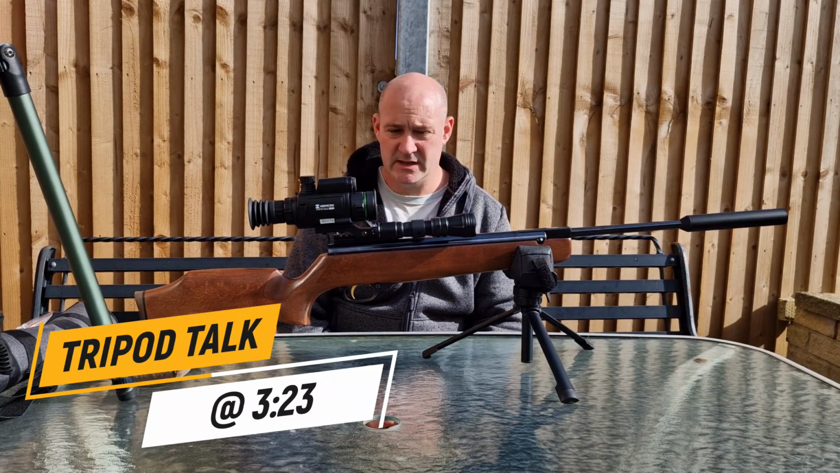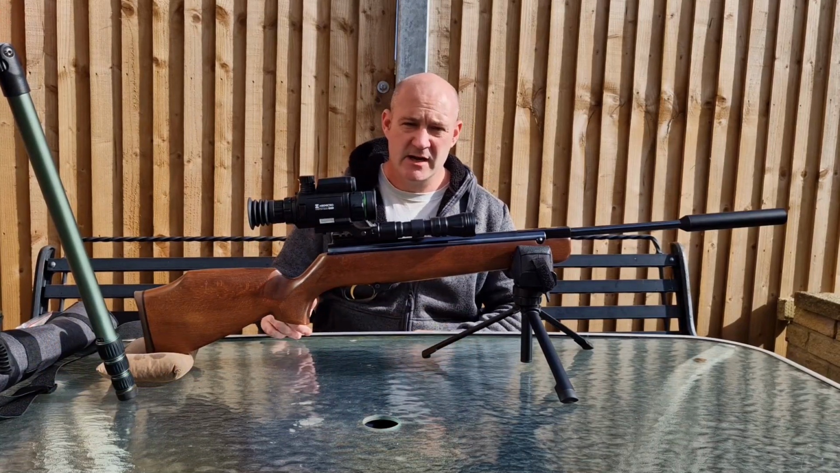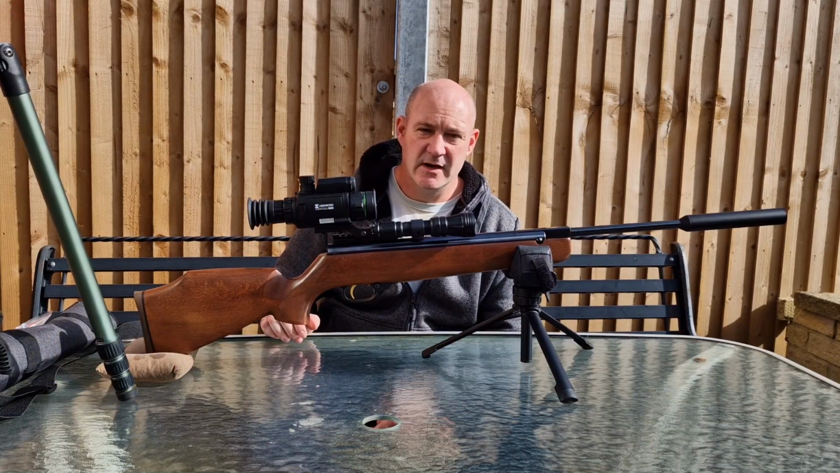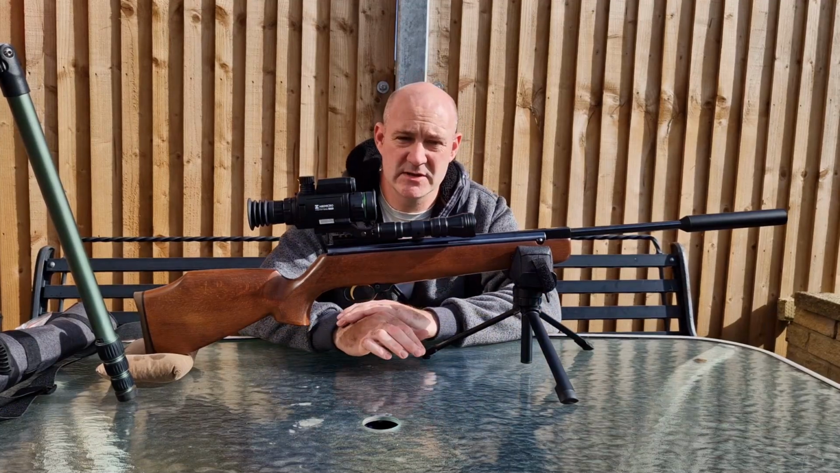So I bit the bullet, as it were, mounted a scope, mounted an IR, and got to ratting with it. I must say, actually, I was very impressed.